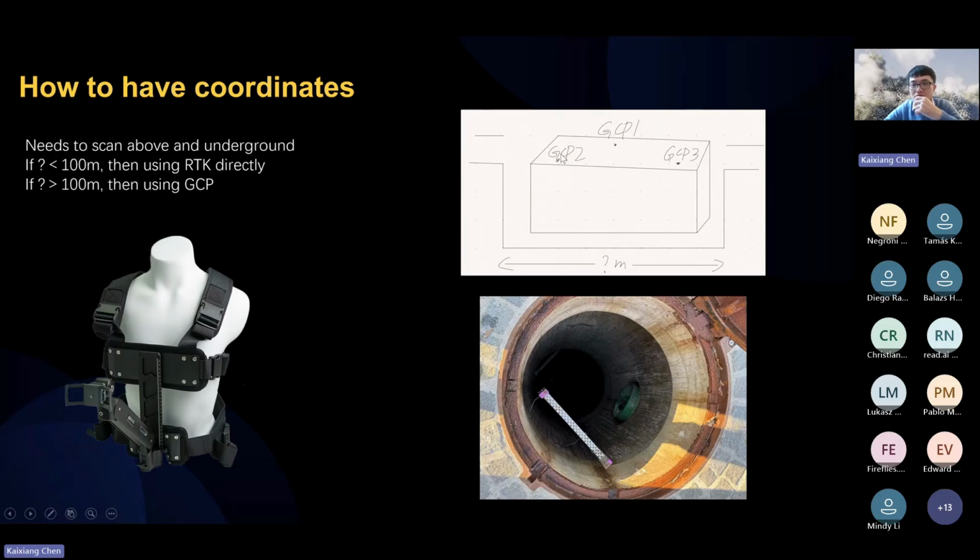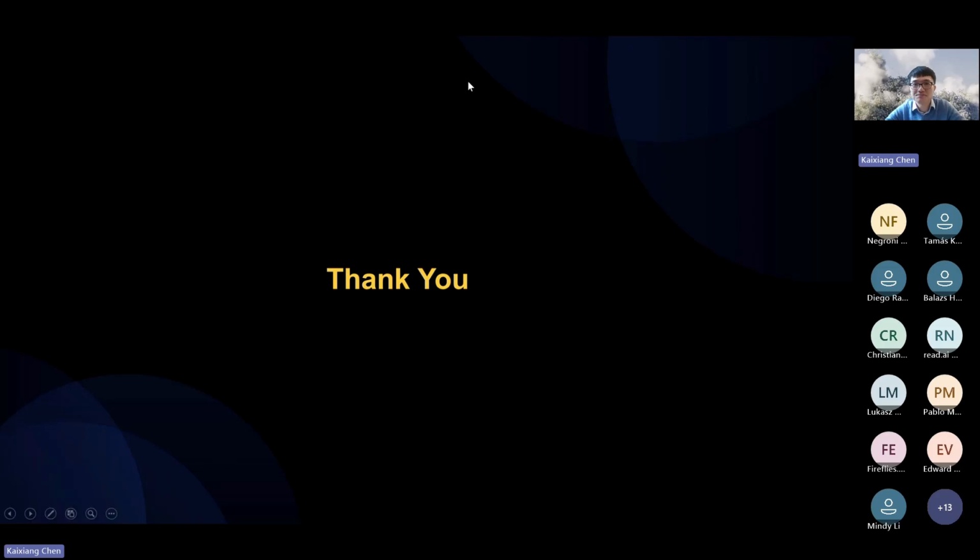So we can add 3 GCP on the ground, and then we can use a strap from XGRIDS. We can actually wear this strap the other way around, and after scanning the 3 GCP, we can climb down the tunnel and then climb up, and then perform a coordinate transformation with ground control points. It can still work. Yeah. And thank you. This is my presentation today.